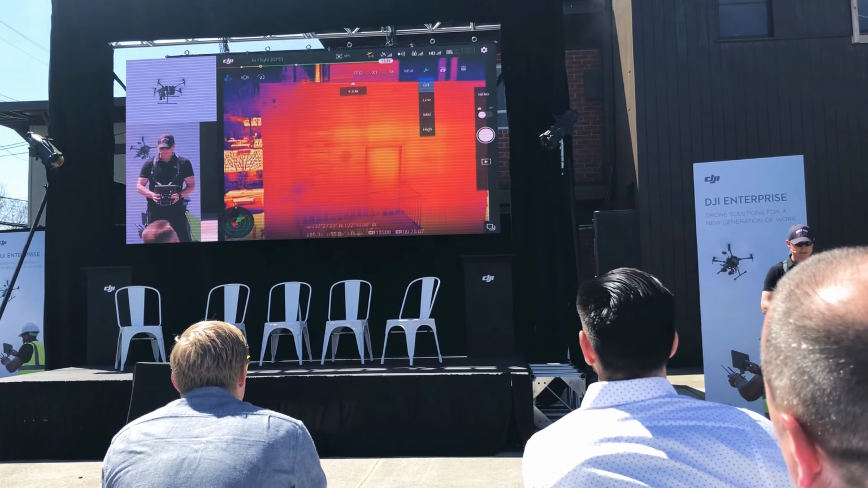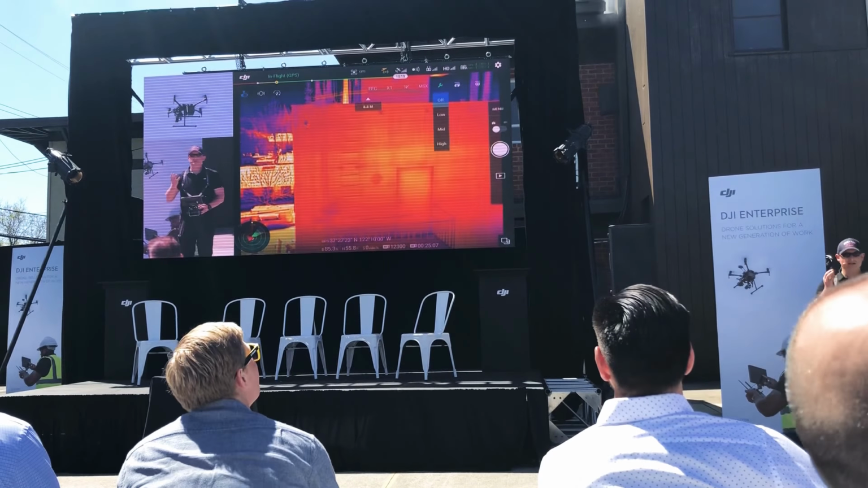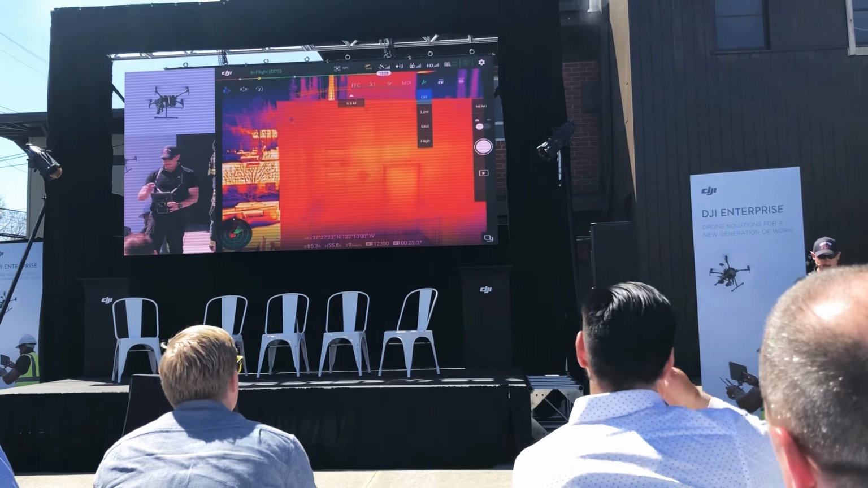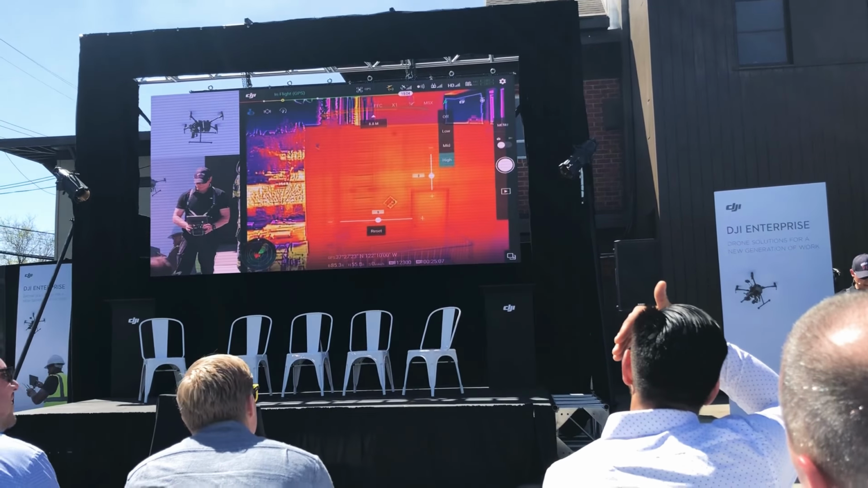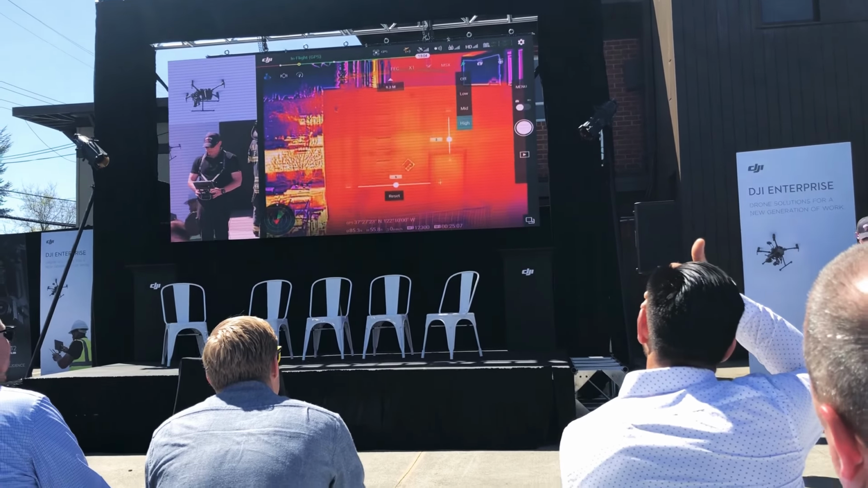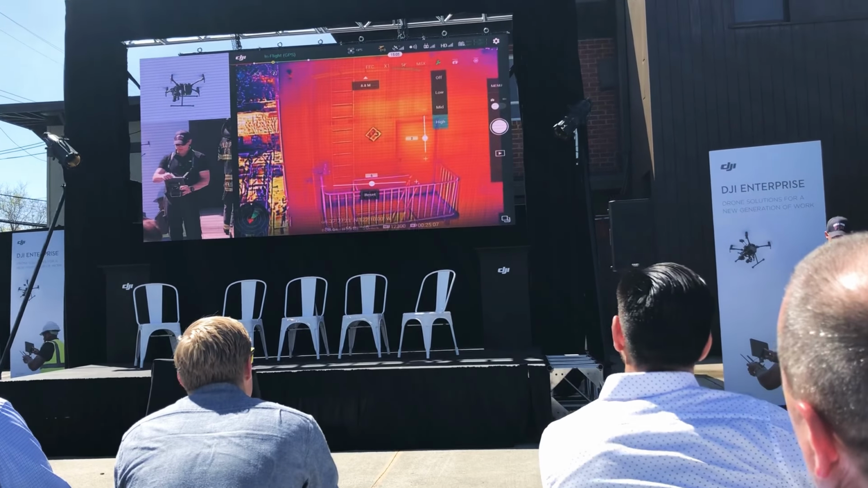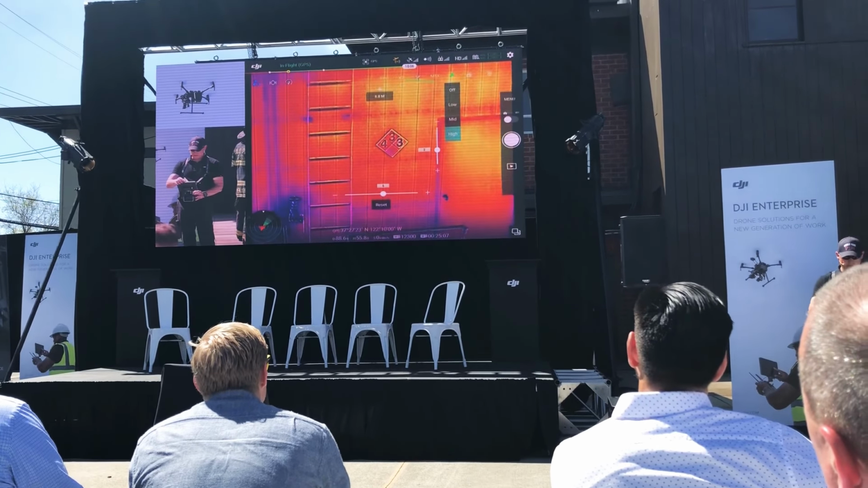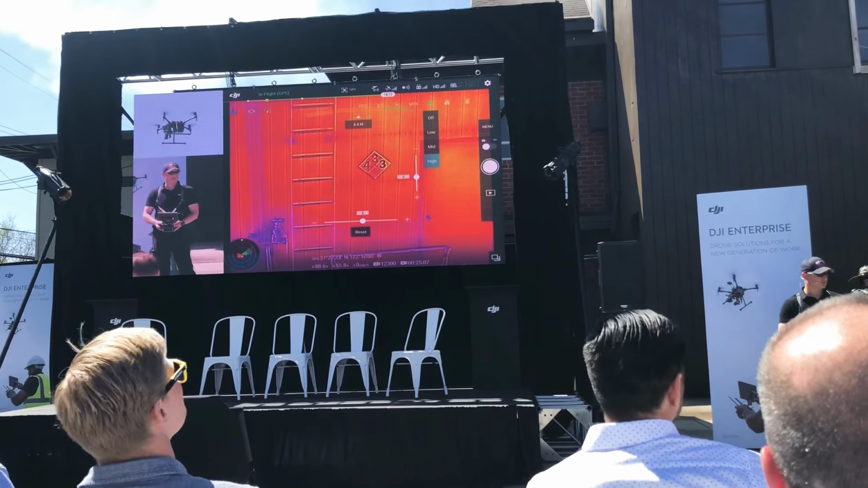So what I'm going to do now is I'm going to activate the MSX function, which is using the visible light and kind of overlaid it on the thermal. And look what happens. It already pops out. So we're going to get that a little bit more centered. I'm going to use now my zoom to zoom in, and here we go. We can clearly identify what kind of hazmat situation we're dealing with.